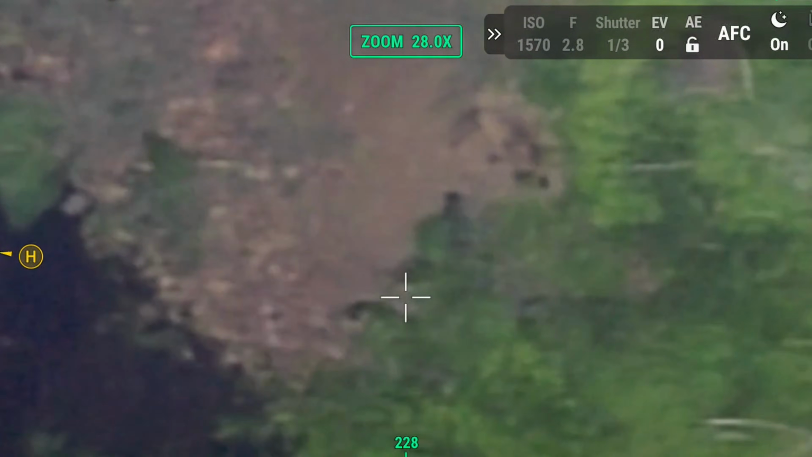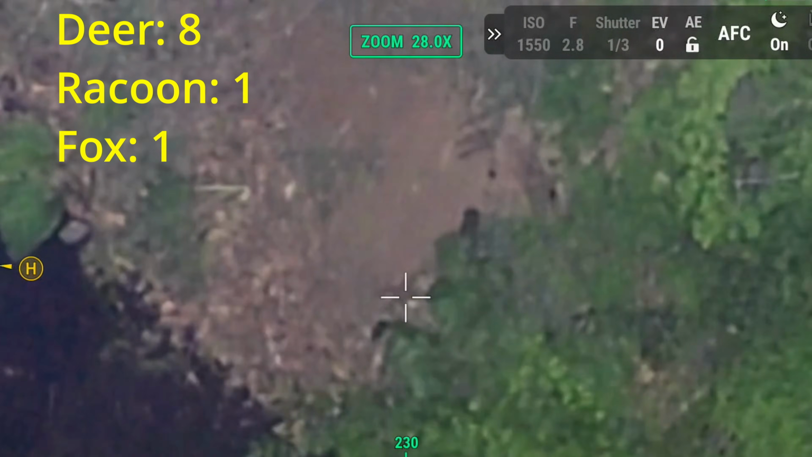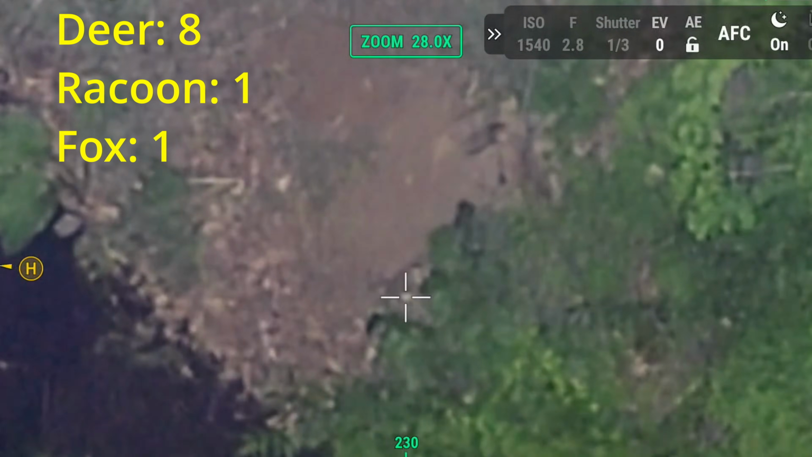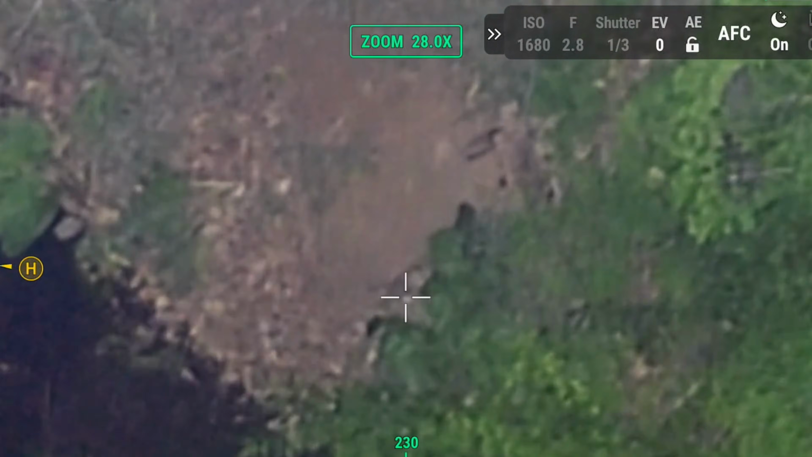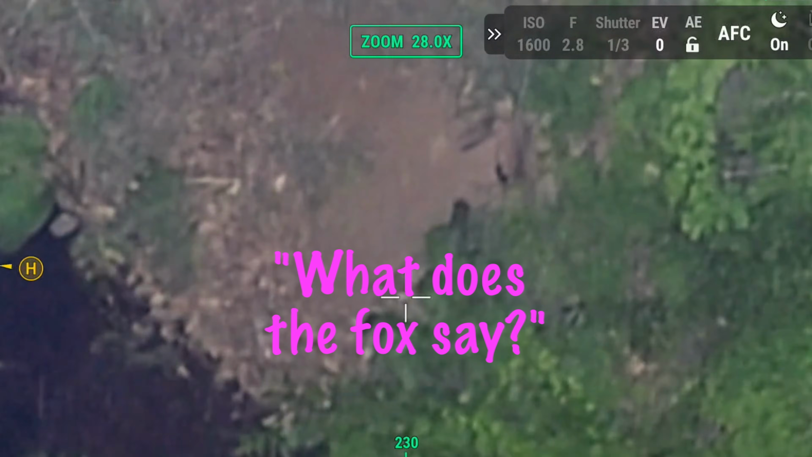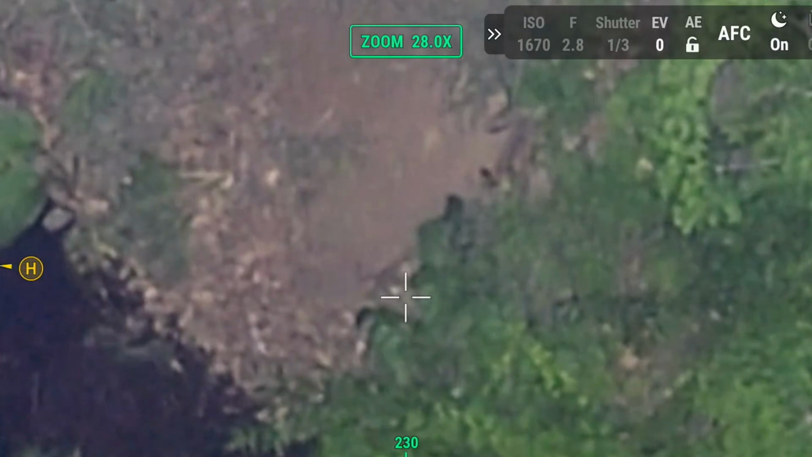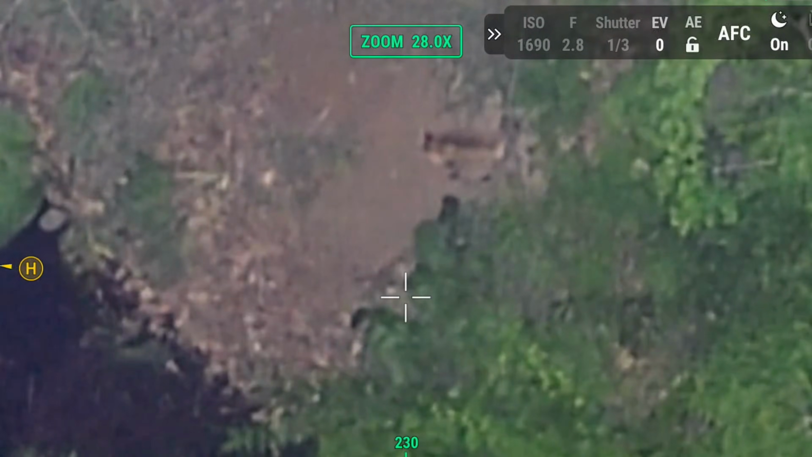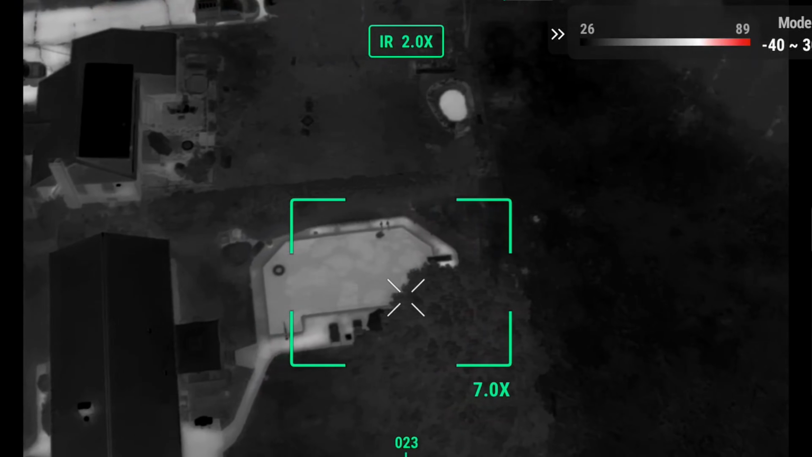Right size, wrong animal. That's a fox with a bushy tail. And it's got the black paws. Ding, ding, ding. Yep. Yeah, but that's about the size of what we're looking for.